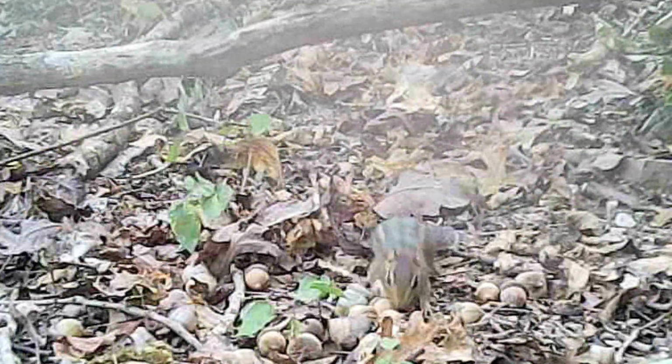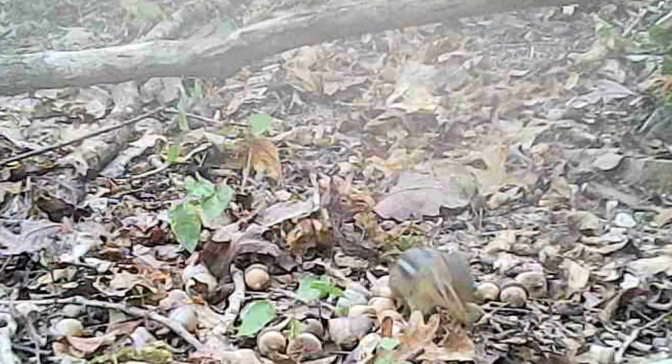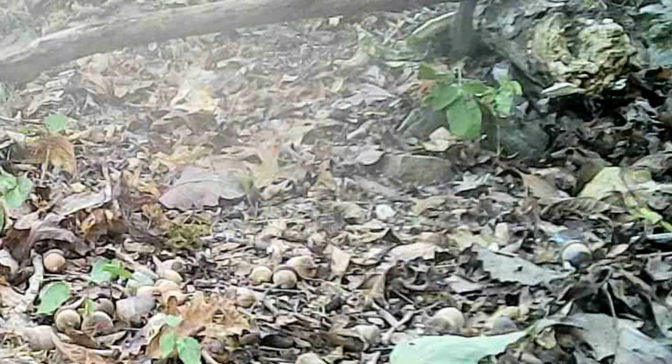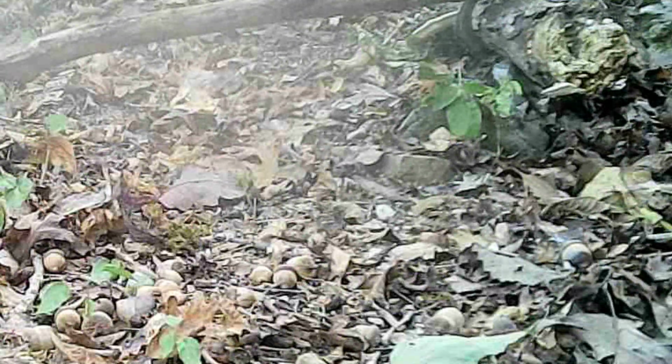And these other little animals like these acorns too. These little ground squirrels, they're wearing them out. They're carrying them and taking them and carrying them home quick as they can, because they know they ain't gonna last long.